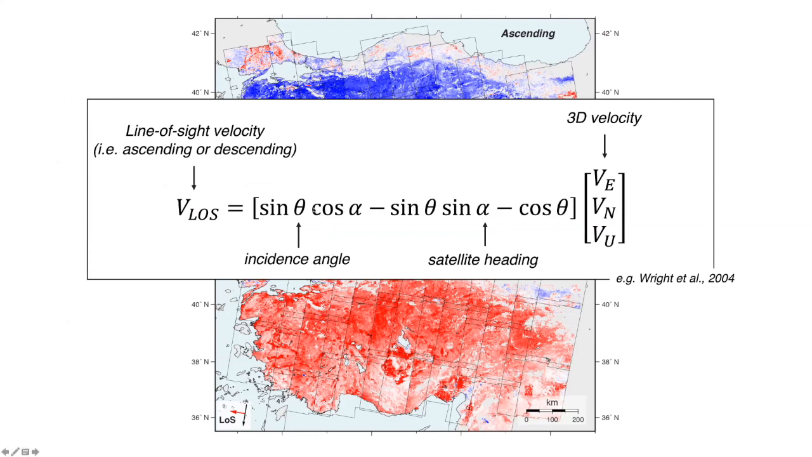And we do that by inverting this equation where we have velocity line of sight. In this case, we have two directions, ascending and descending. We have the incidence angles associated with the satellite paths. We also have the satellite headings. And then we want to get our 3D velocities. However, InSAR is notoriously insensitive to motion in the north direction. So it senses well east, west, and vertical, but it doesn't do particularly well with north.